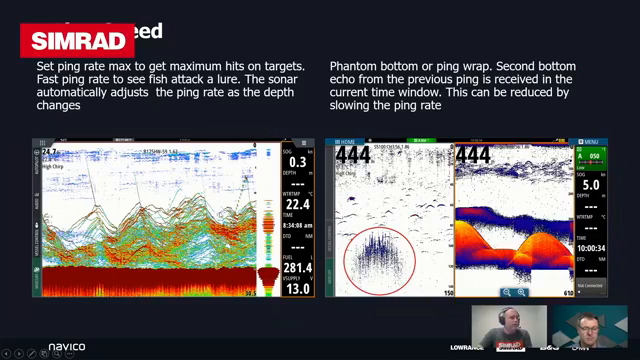Where you might want to use some manual controls is in deeper water. You can reduce the ping rate a little bit, and that'll allow the energy and the burst to be slightly higher. Or if you start to see what we call bottom wrap or phantom ping, in deeper water you might see a second image of the bottom appearing in the midwater. Reducing your ping speed can help reduce that for you as well. But most of the time, just leave it in max, and you'll be in for a win.